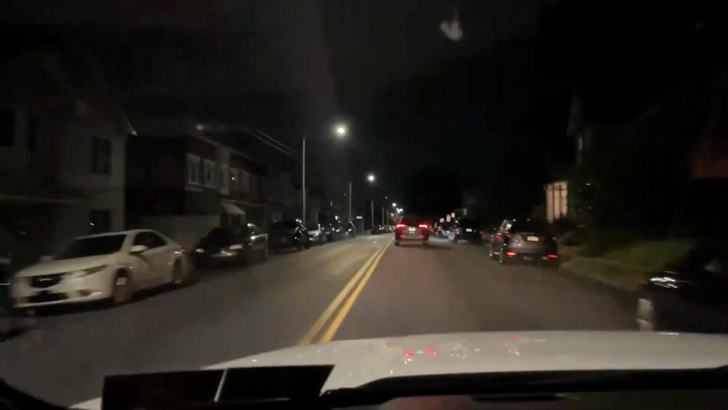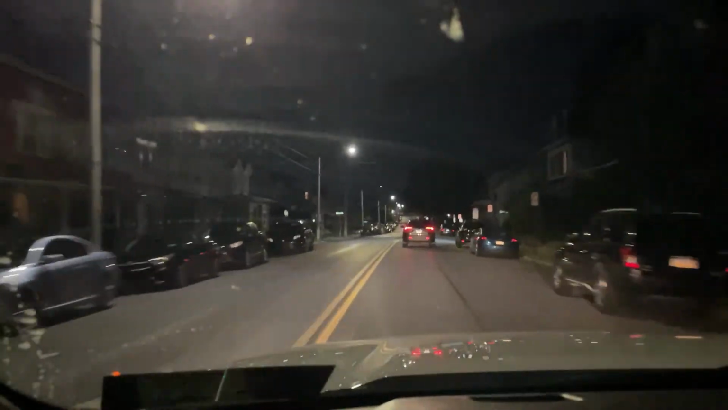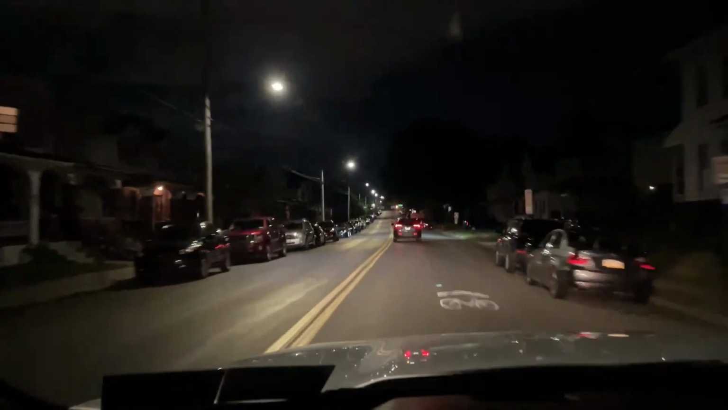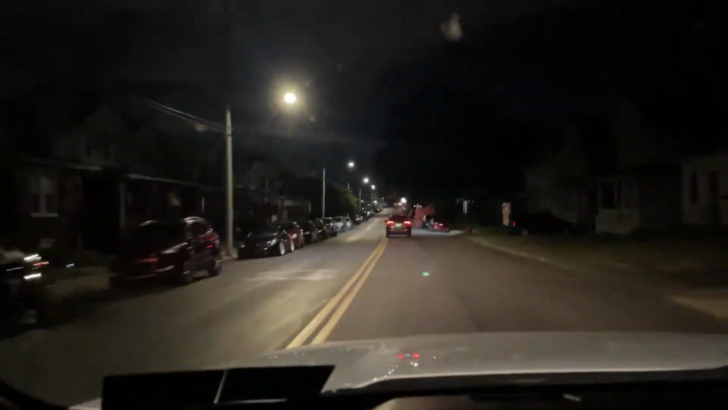Hi, Sheba. What are you doing? Being a good girl? Look at that. You don't even know she's in the truck. She's a good girl.